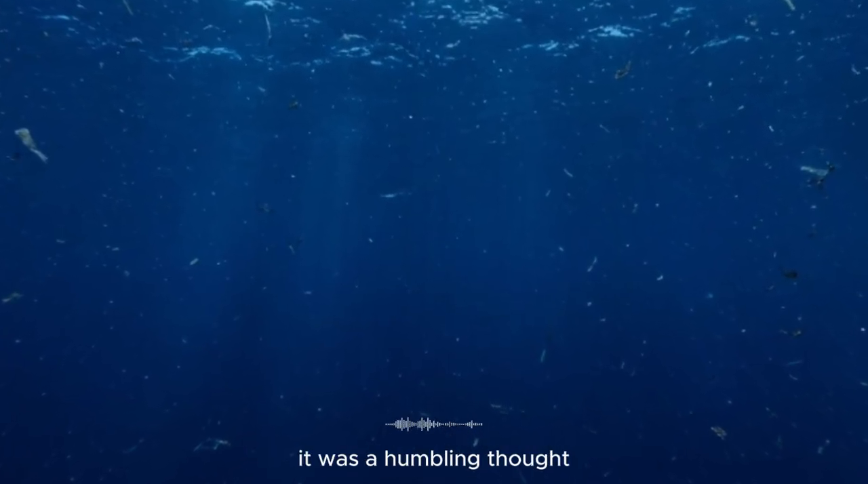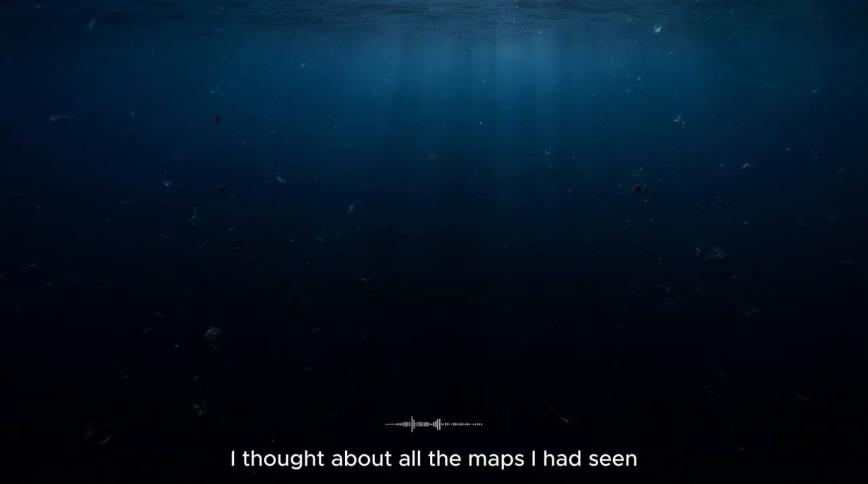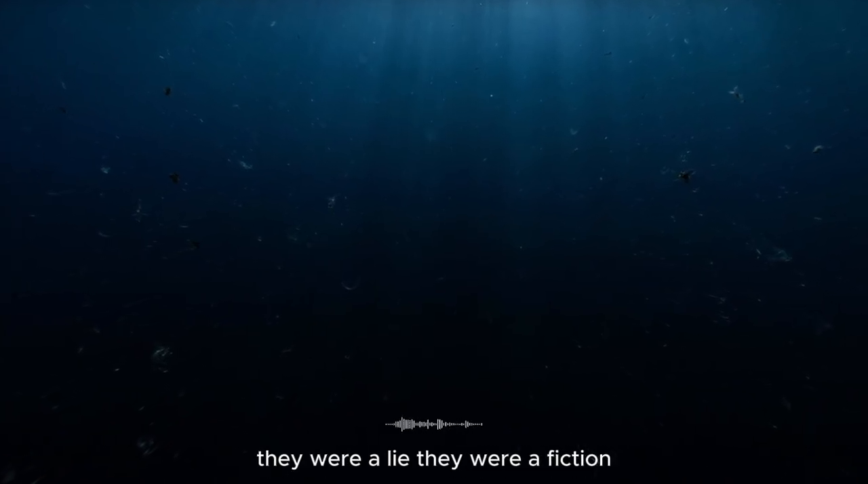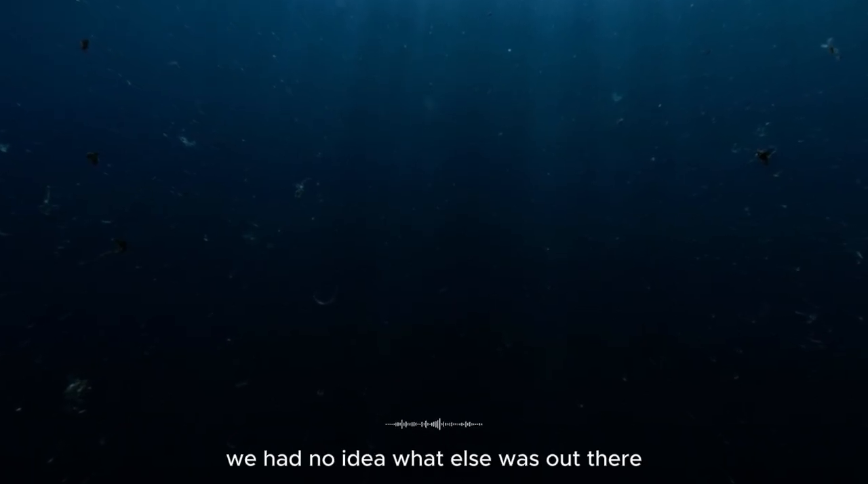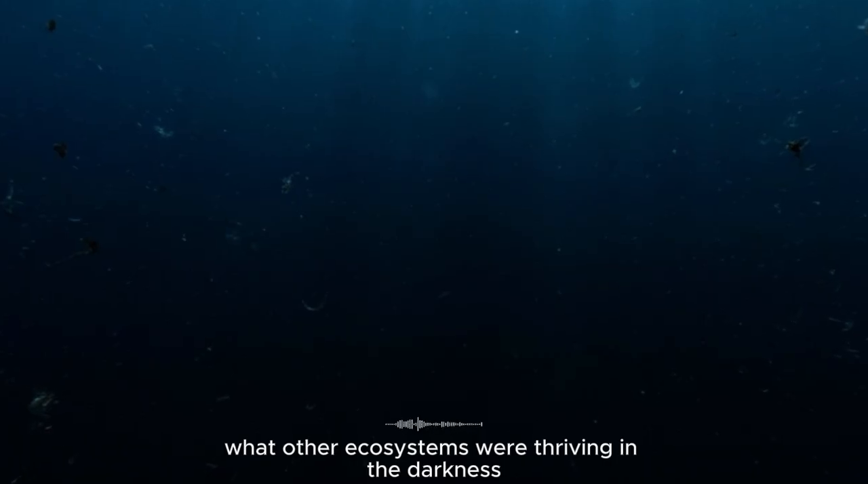It was a humbling thought, a reminder of the vastness of the unknown and the limits of our knowledge. I thought about all the maps I had seen, the beautiful, finished-looking maps that made the ocean seem like a known quantity. They were a lie. They were a fiction. The map we had been using was a blank piece of paper where this mountain stood, and we had only just begun to fill in the blanks. We had no idea what else was out there, what other mountains were waiting to be found, what other ecosystems were thriving in the darkness.